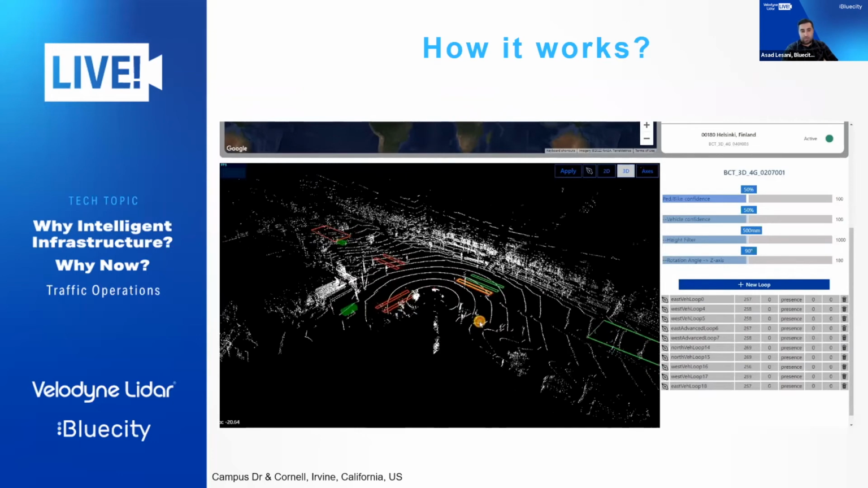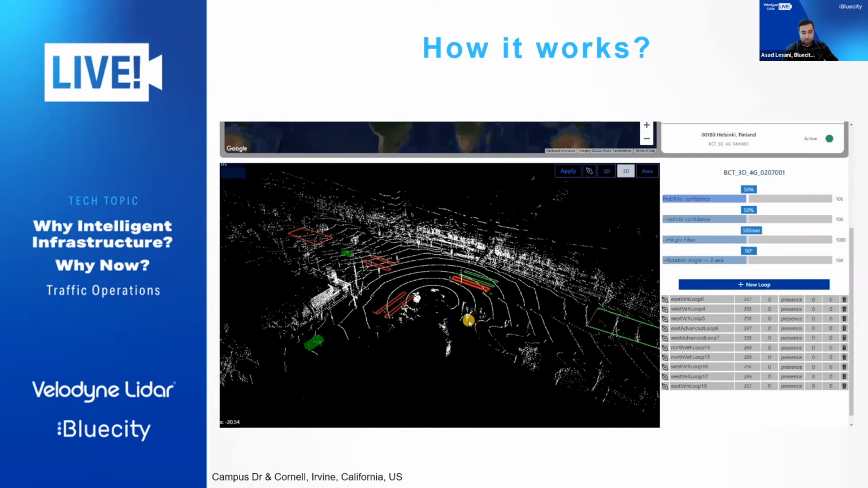As you see, we can detect cars, and we're going to have pedestrian detection and cyclist detection as a part of our system. And at the same time, you see that we have some virtual loops, or those polygons that you see. Those are virtual loops that we are using for traffic actuation. You're going to see more details in a couple of slides.